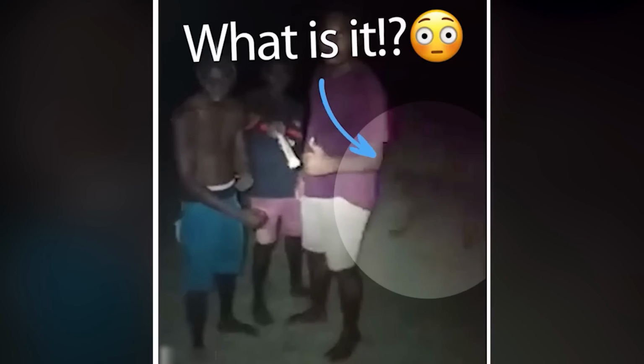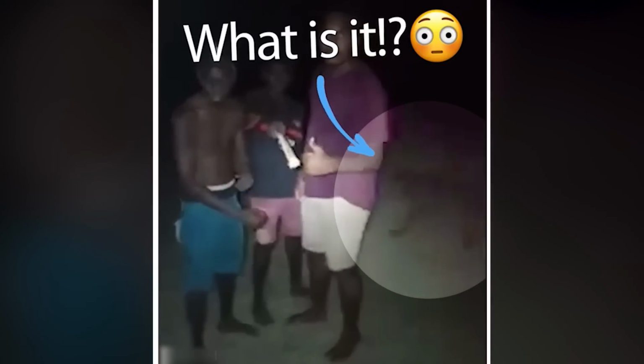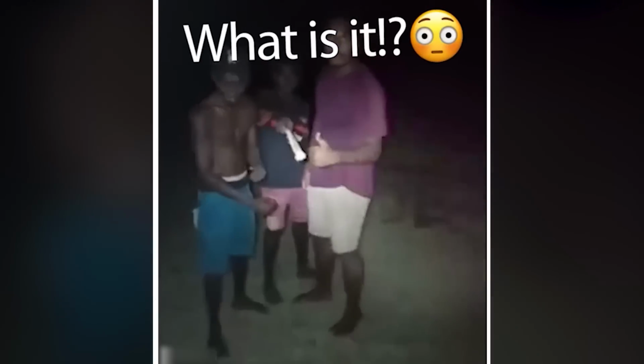These four friends were enjoying their time capturing their pictures and all when something weird happened. A lizard-like thing, but bigger in size, appeared out of nowhere and ran towards the guys. We can hear them scream before the clip ends, so I don't think something good happened there.